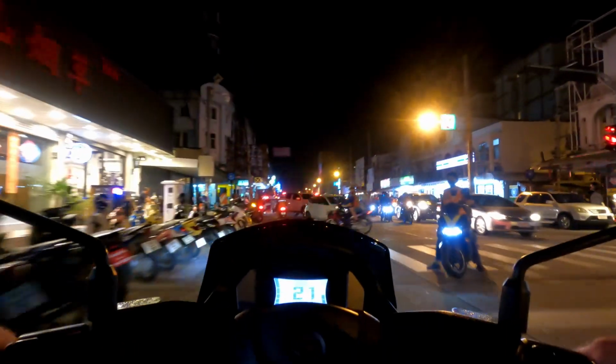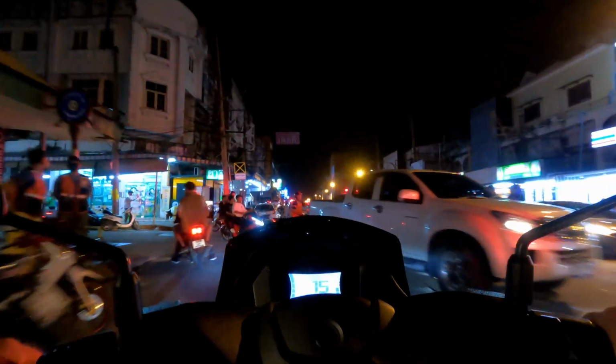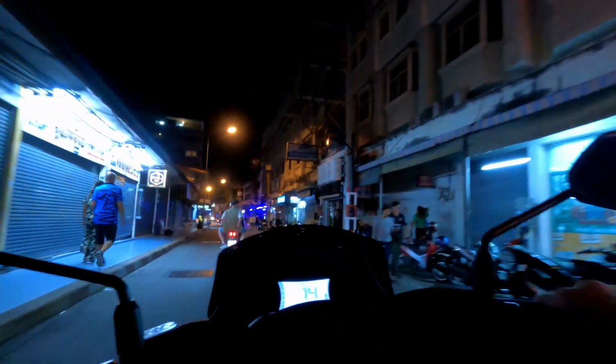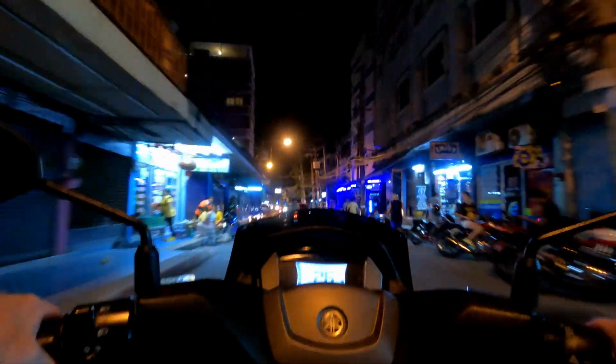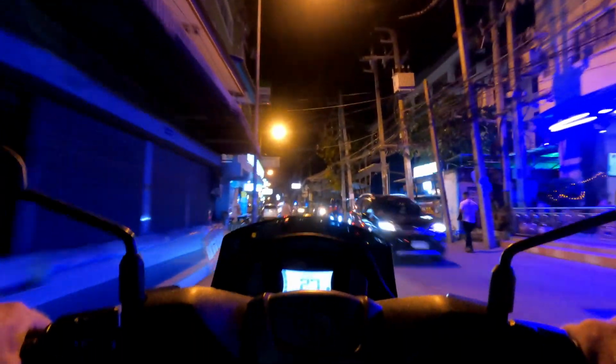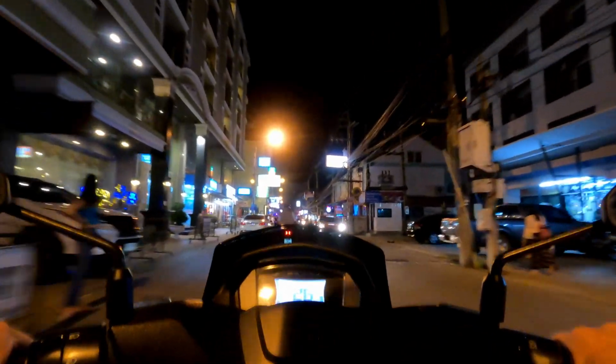I'm gonna go back down here and turn down Soi Buakhao. It's actually a very popular Soi Buakhao in Pattaya. It's a very popular party spot. There's a lot of bars and different side streets, side sois that go off the Soi Buakhao with even more bars. It's definitely a place where things are happening in Pattaya.